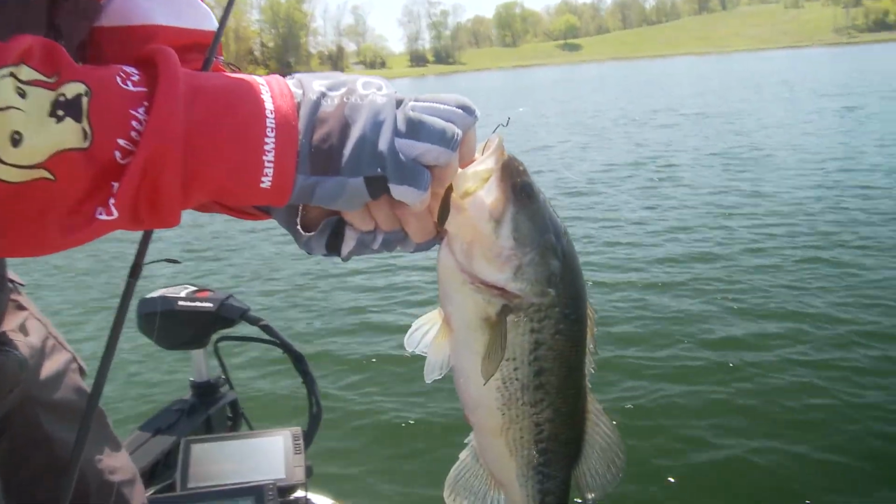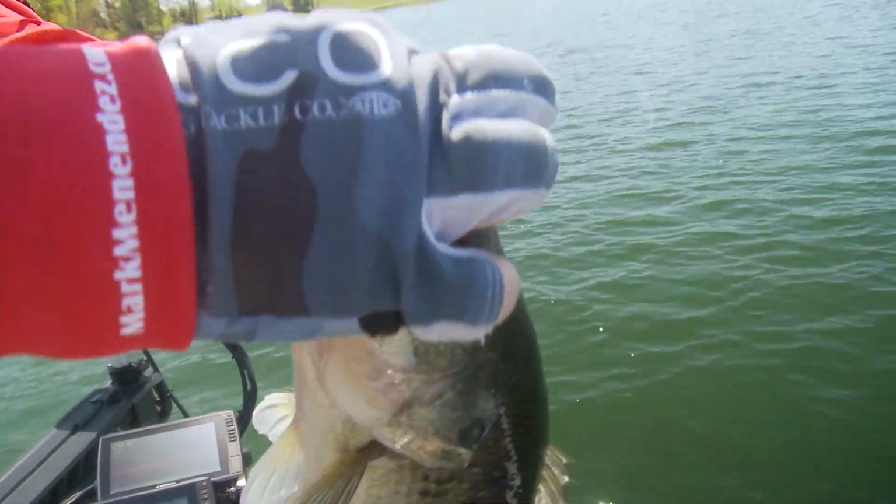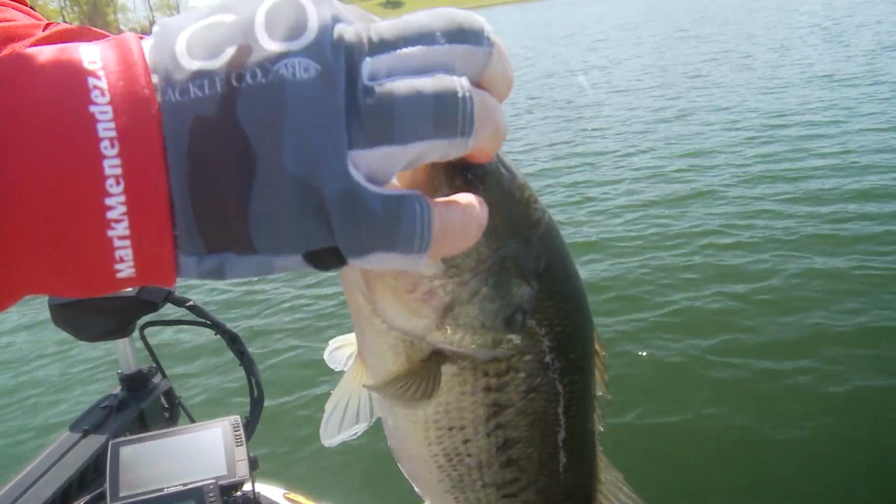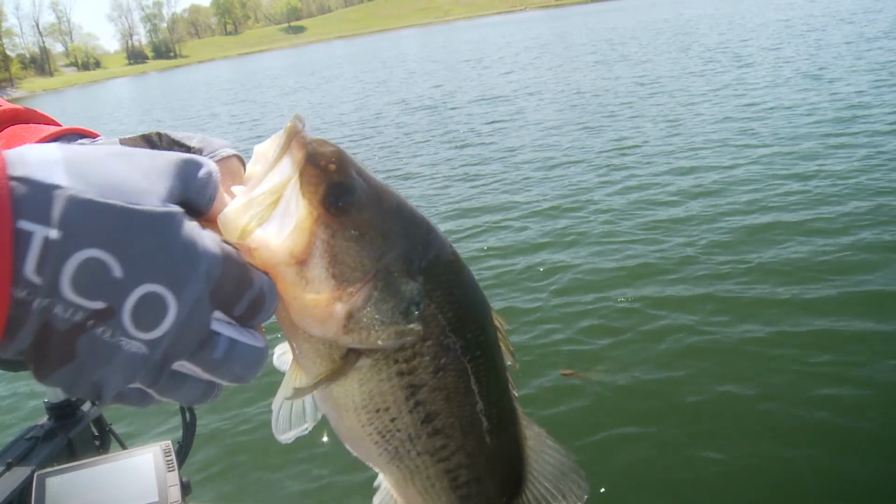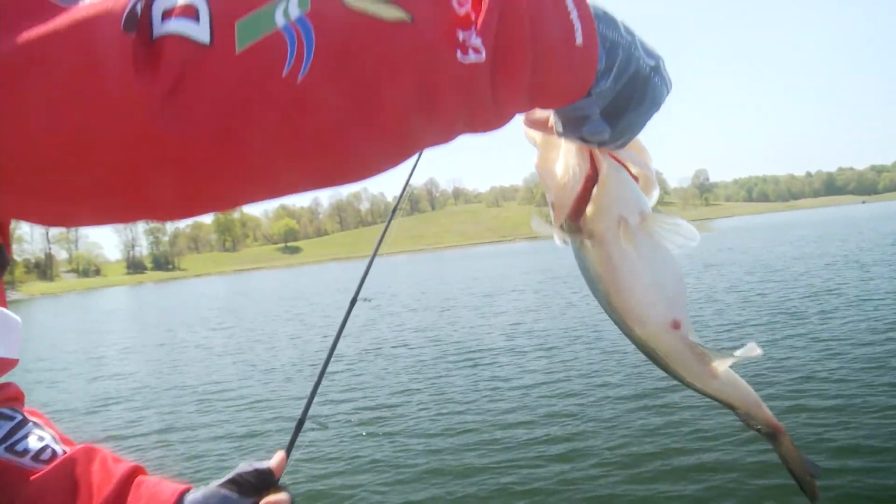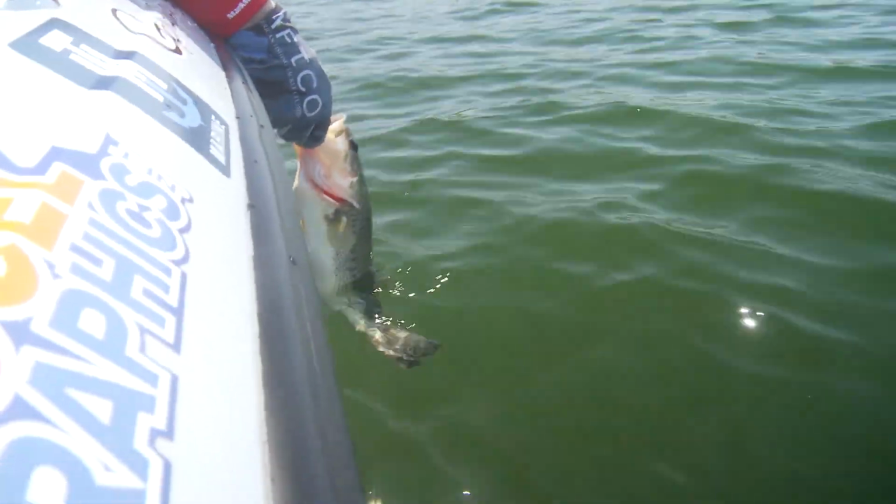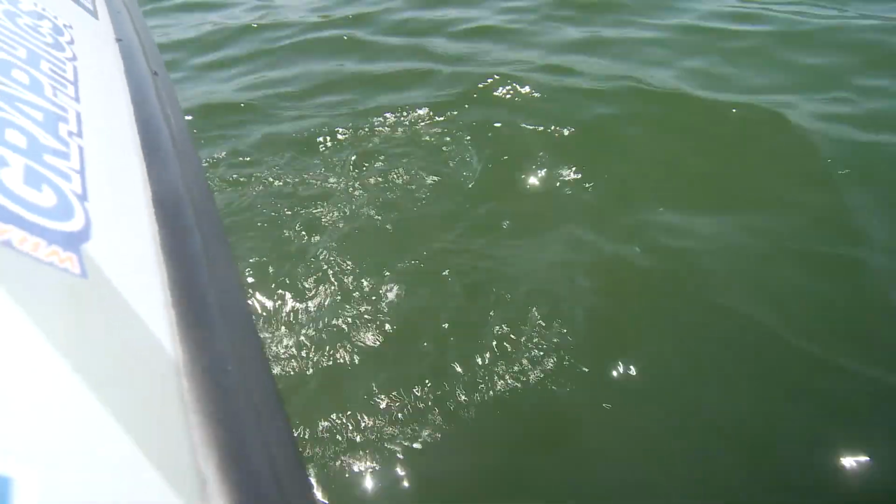But this is where the drop shot comes in. Look, he is drilled right in the top of the nose. I mean, he is in there good. That Gamakatsu got him perfect. All right, that's a good one. Little pre-spawn fish, fatty, out here deep. All right, that's number 1. Get out here, big one.